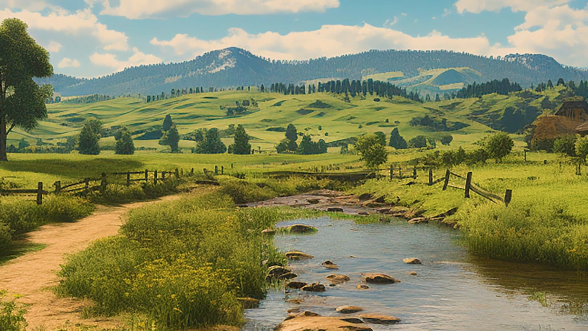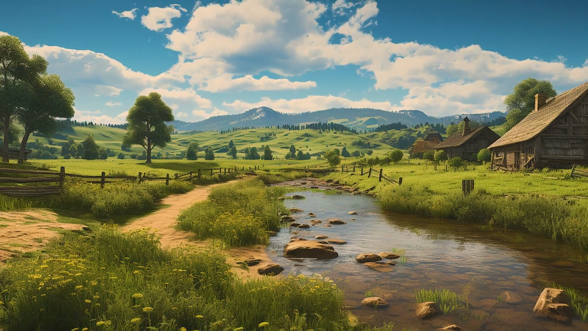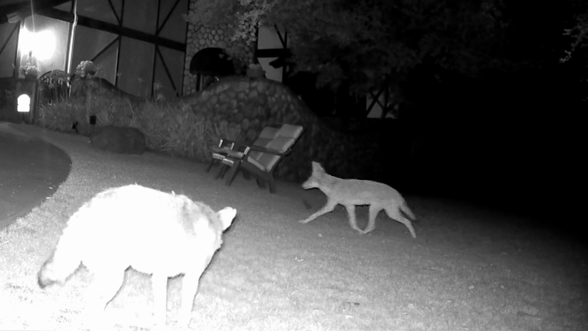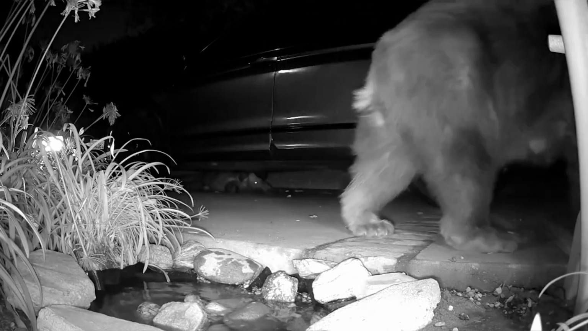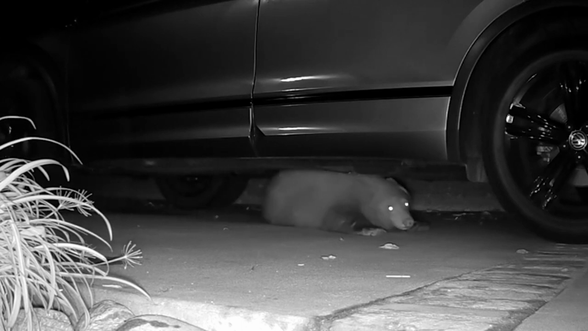Living in the countryside offers fascinating experiences, especially with cute and beautiful wildlife encounters. In these security camera videos, we witness a group of foxes gathering outside a house. One of them spots a mouse and they all chase it, eventually catching and carrying it away. Another video from the same area captures a grizzly bear strolling casually on a driveway. There's also a smaller bear, probably a cub, relaxing under a car. The cub moves around beneath the car and eventually comes out.